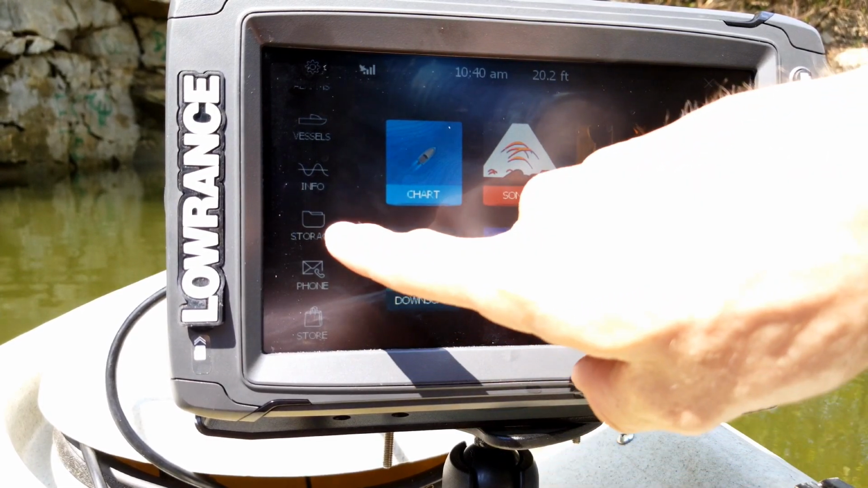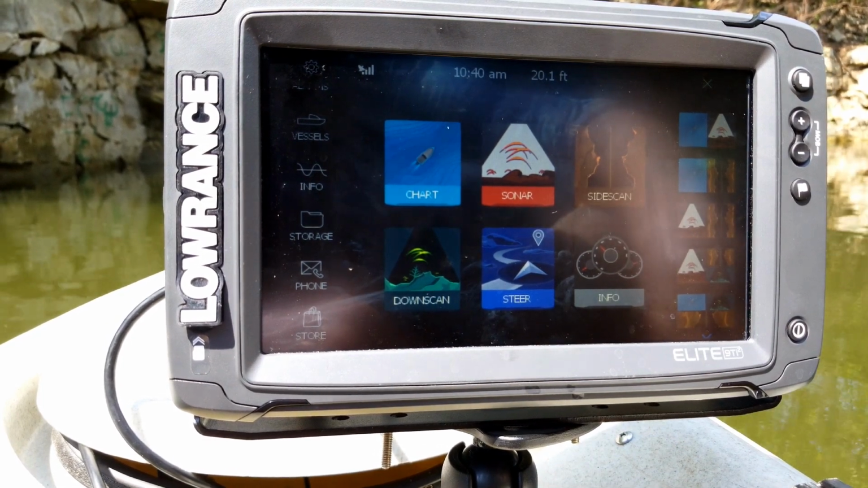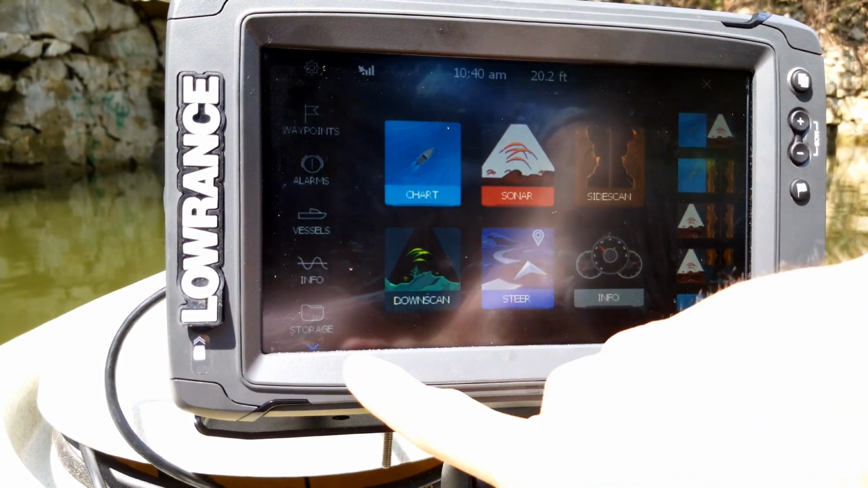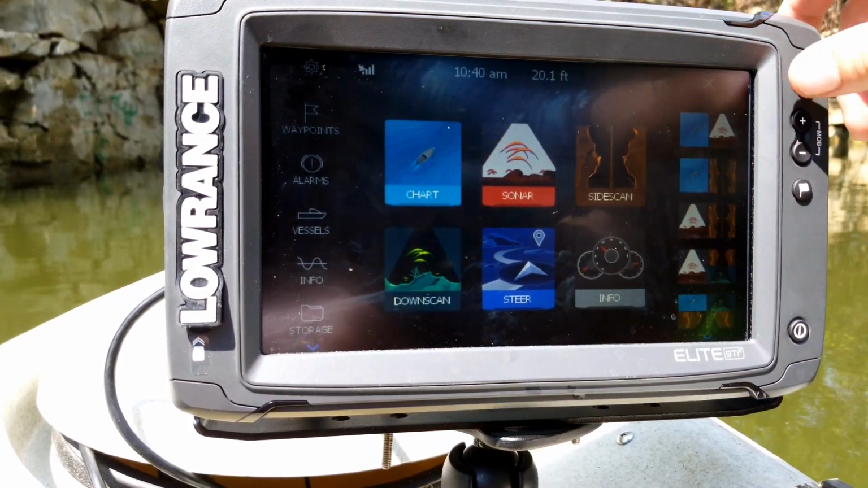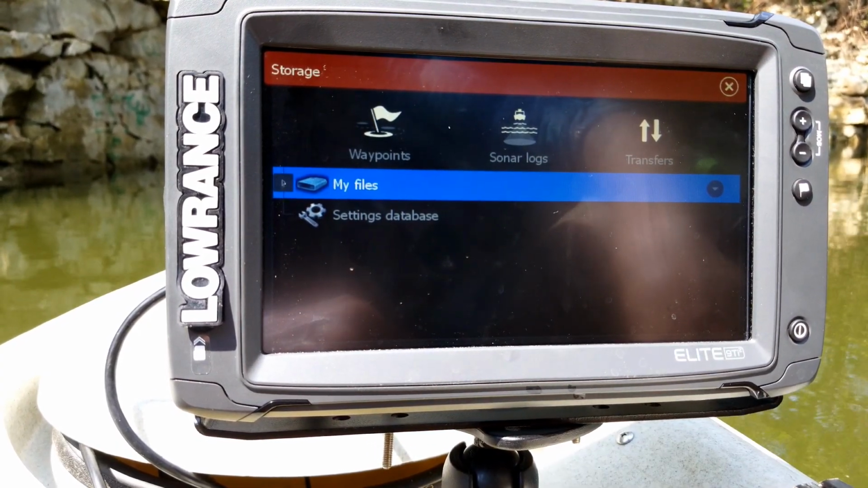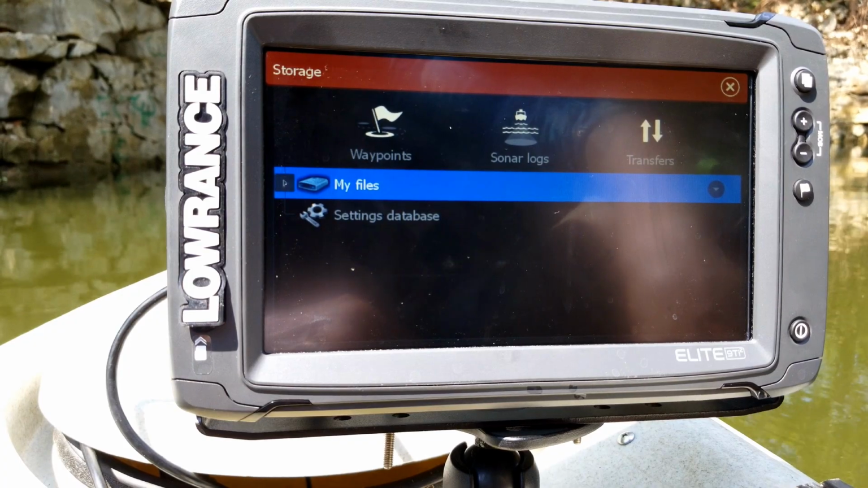Now, one feature that I should point out that I feel is important to know is the storage. Now, it's just right here on the left. So you hit your Pages button, you can go over here and click on Storage. And what that does is it allows you to access the internal files in your unit.